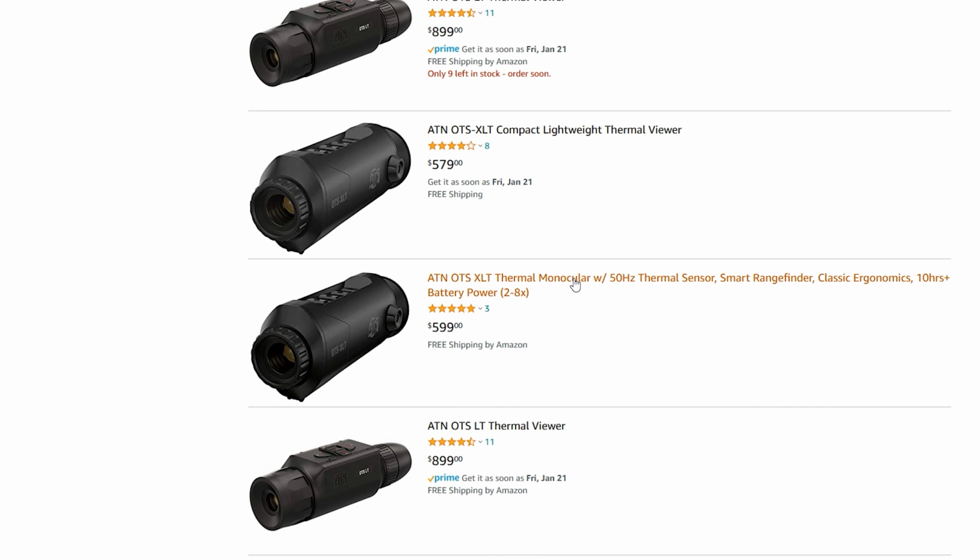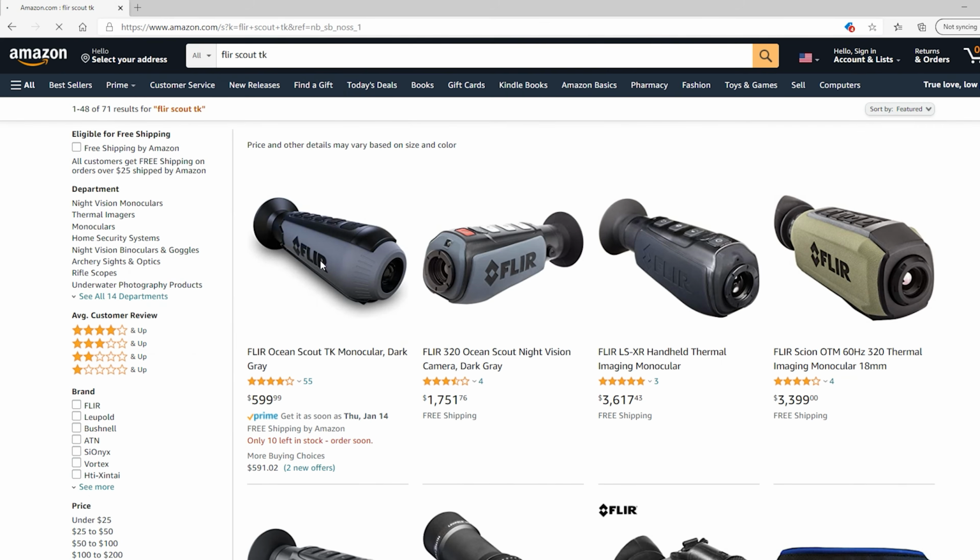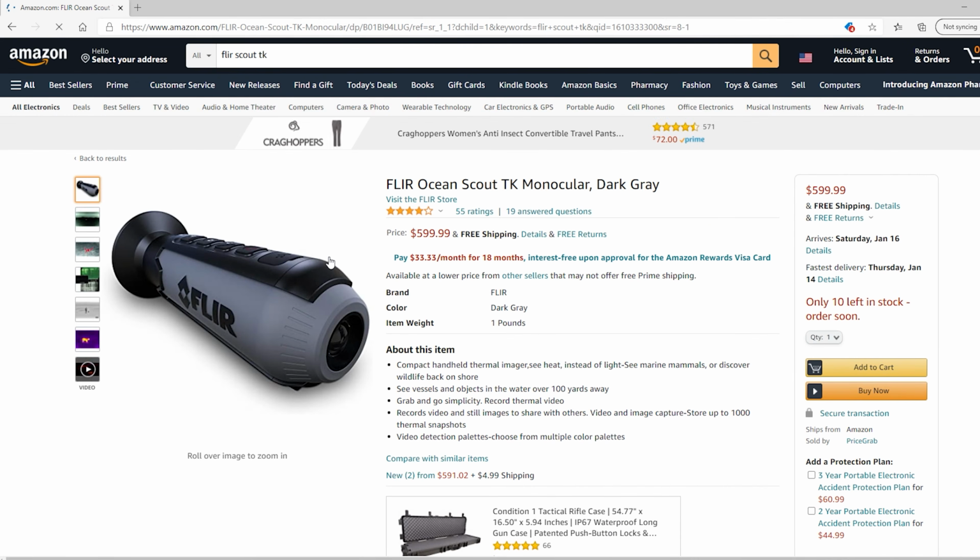And the best news is MSRP for these 2 units is exactly the same, just under $600, making them some of the most economical options if you're getting into thermals. Now I'm going to walk you through the use of the menu and the operation of each unit.